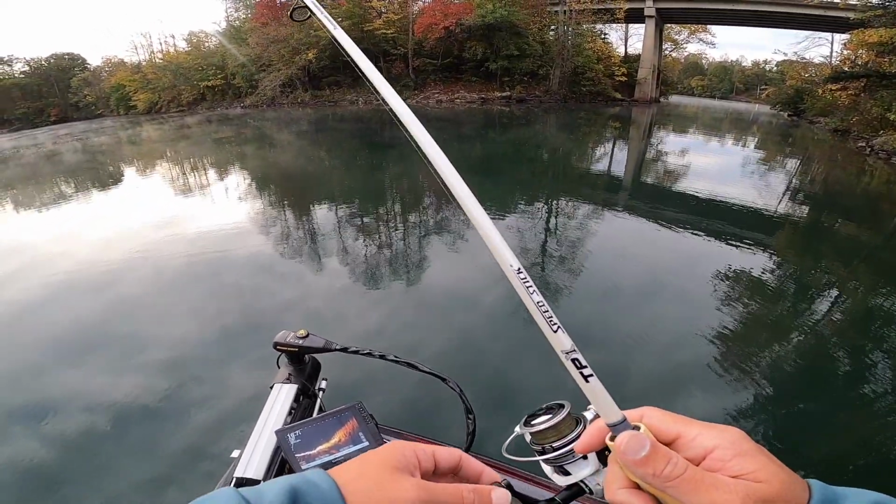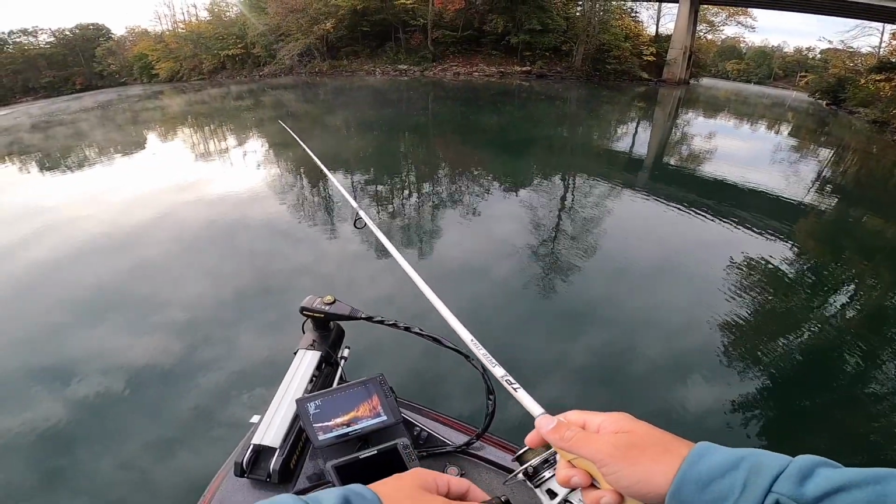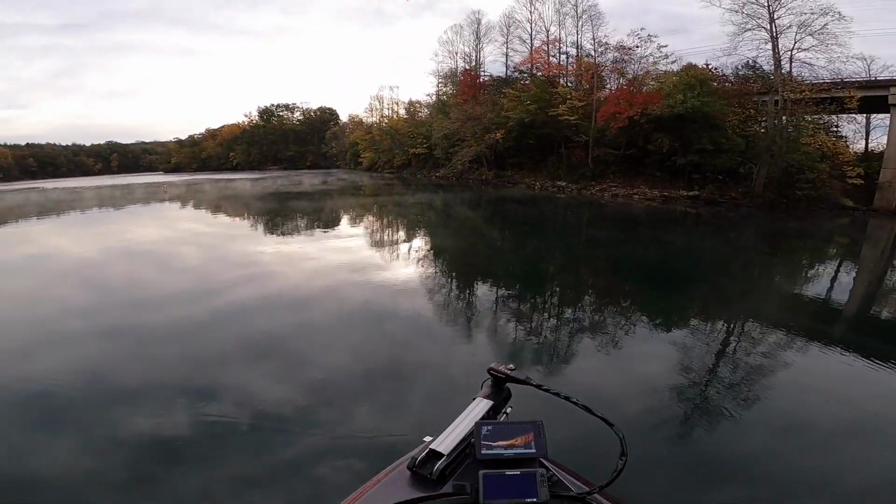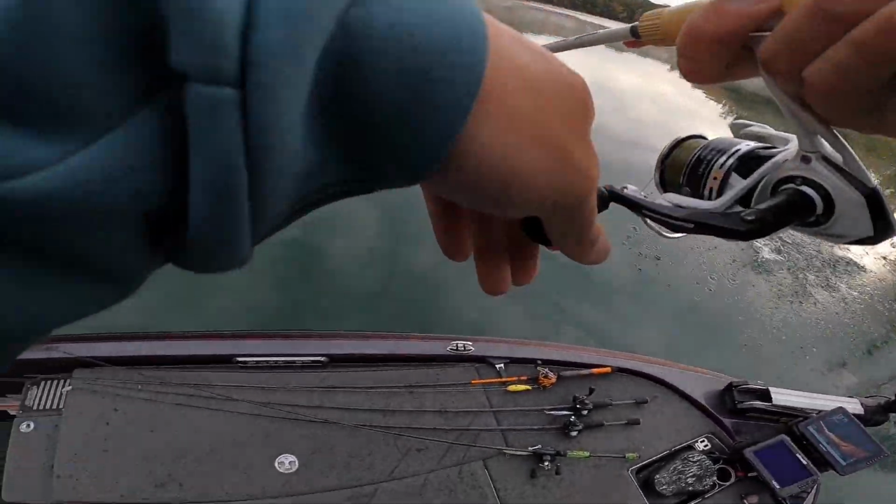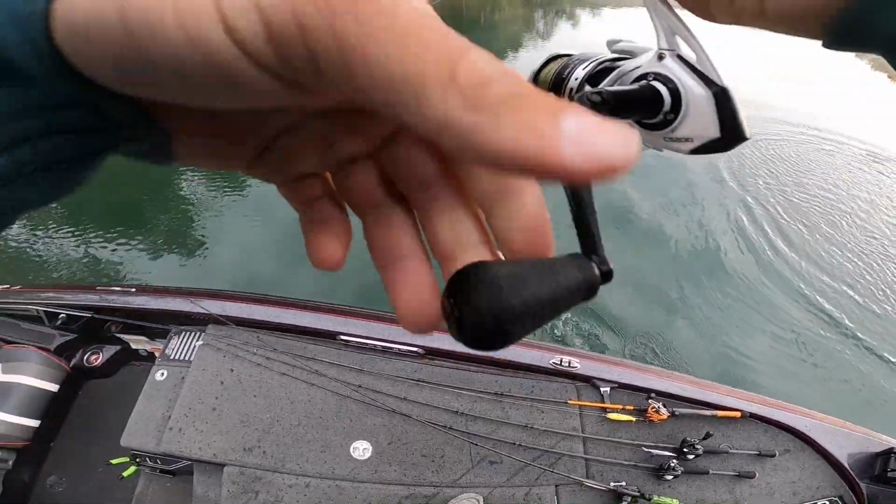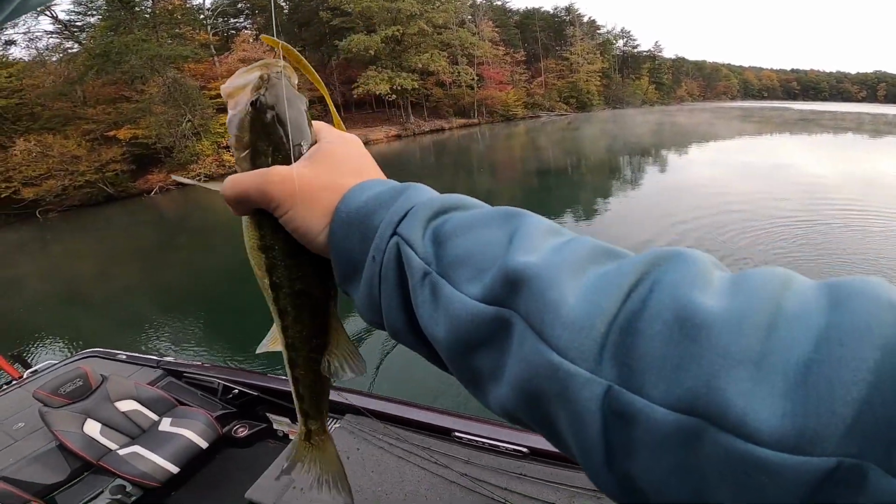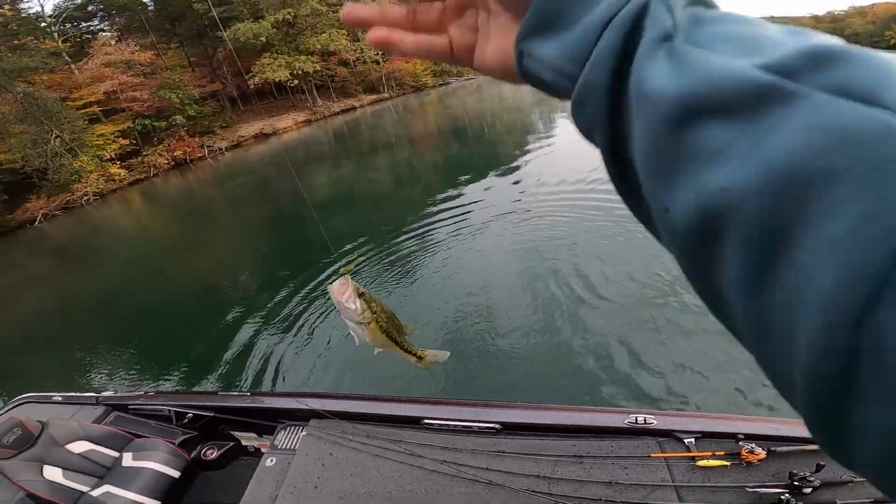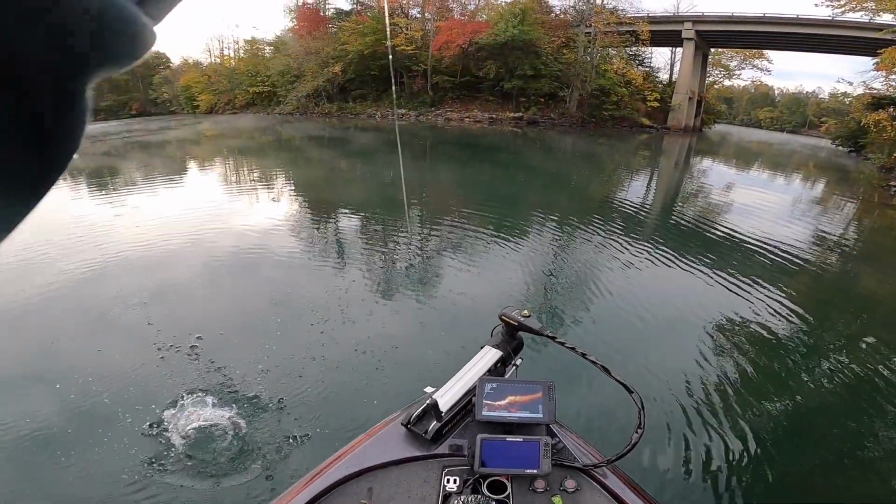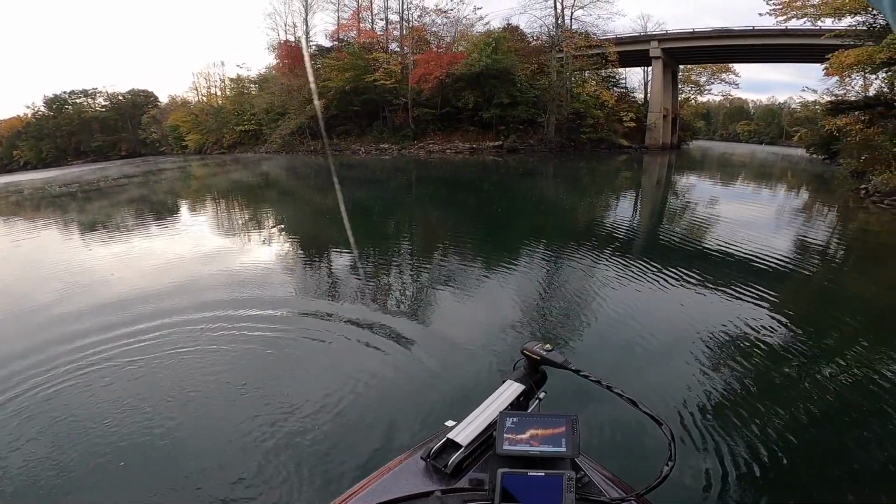They want it so bad. Yep. Another old spotted bass. There we go. I don't even know what number that is. I think that's number 5 maybe. Might be number 6. We're not gonna stay here for too much longer.